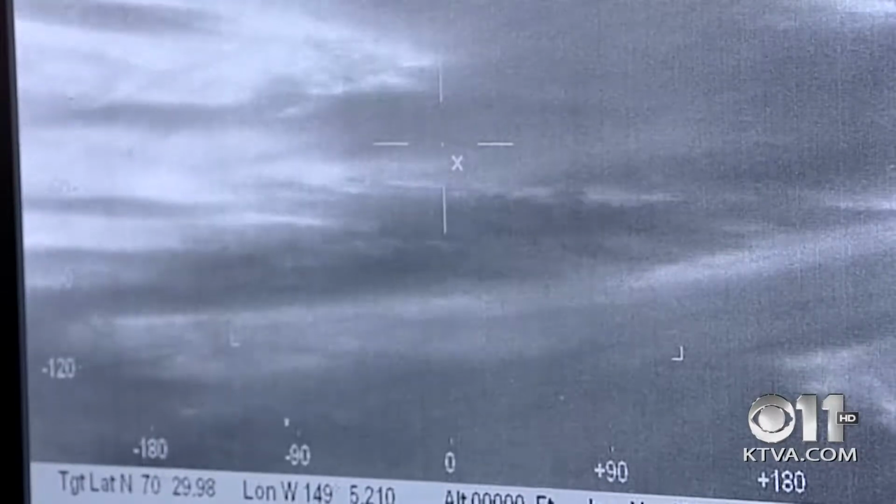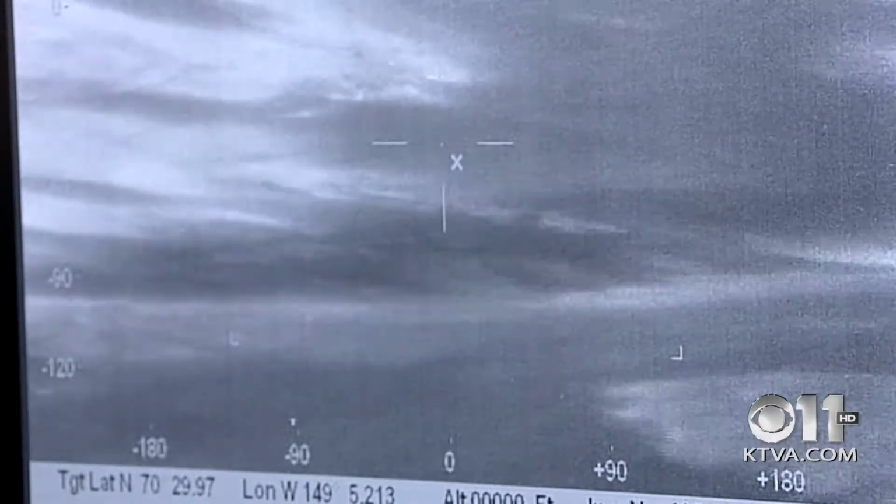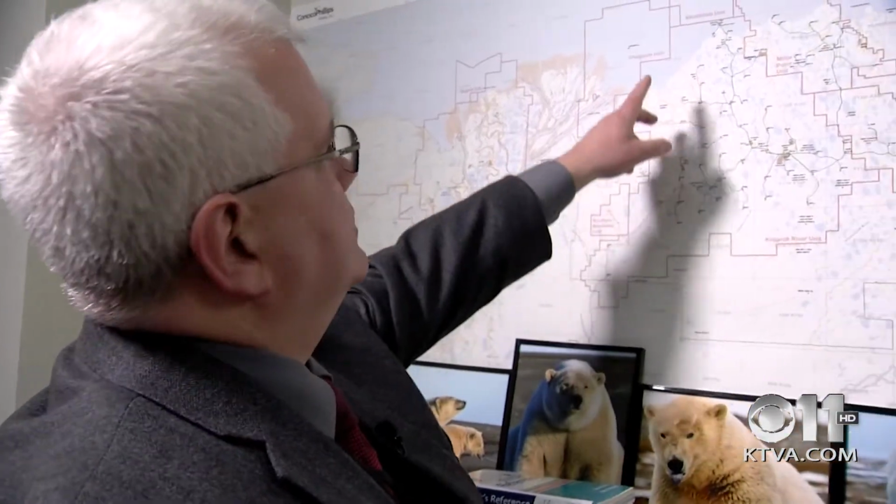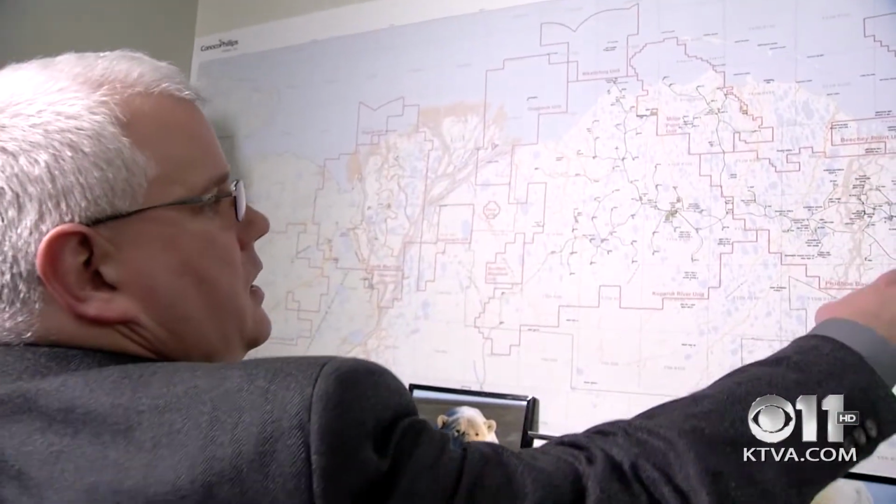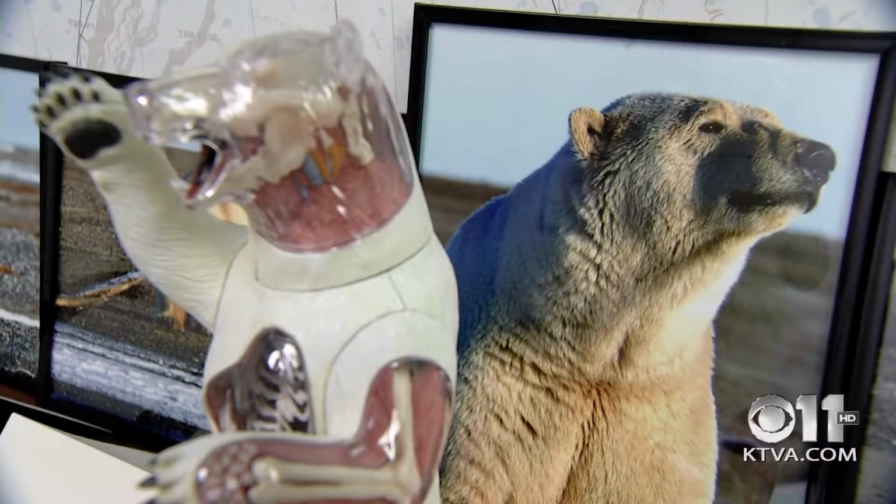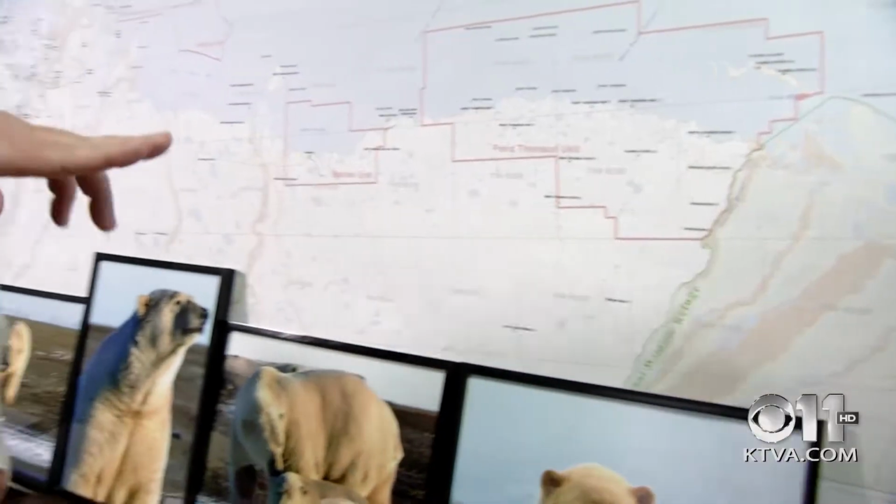Christopher Putnam makes sure the oil industry is following federal law that requires all human activity to be a mile away. These are gravel roads and drilling sites. This is the main Deadhorse Prudhoe Bay area here. From Barrow all the way to Point Thomson, it's Putnam's job to track the endangered species about to give birth.